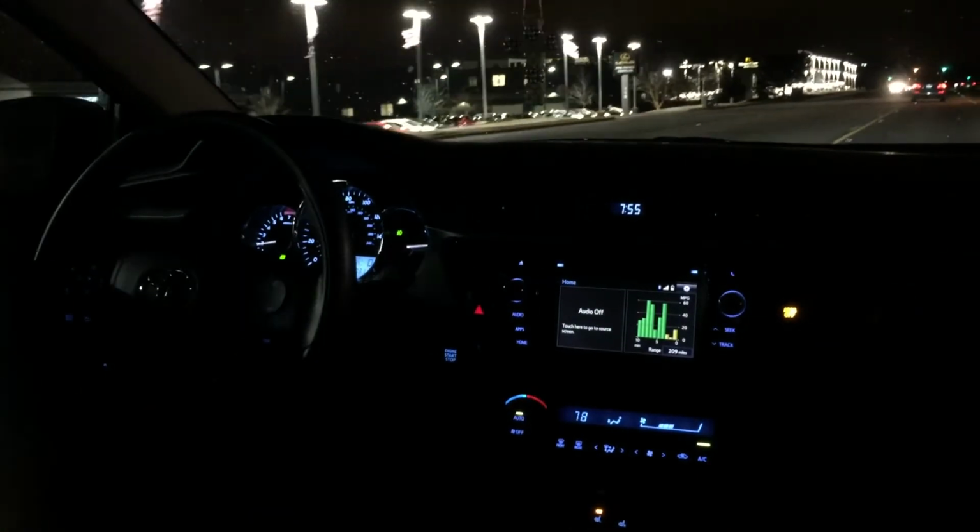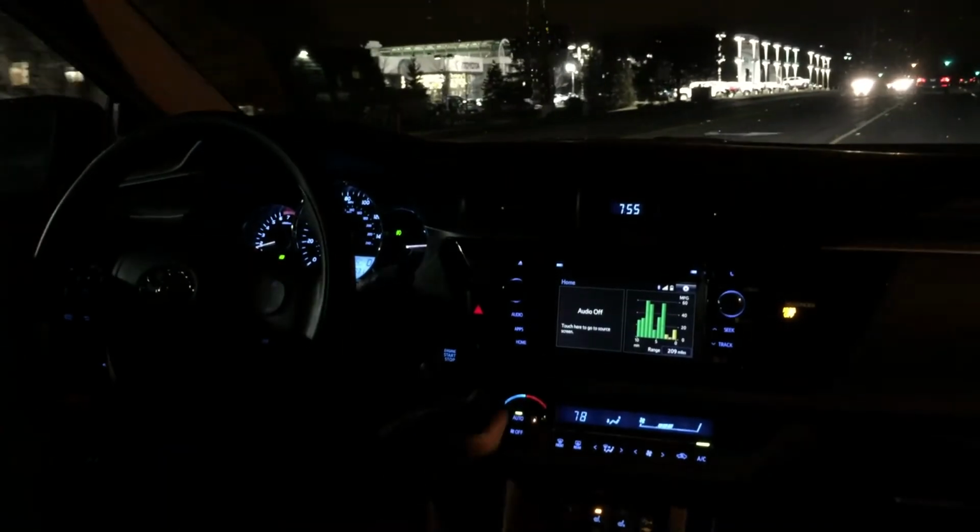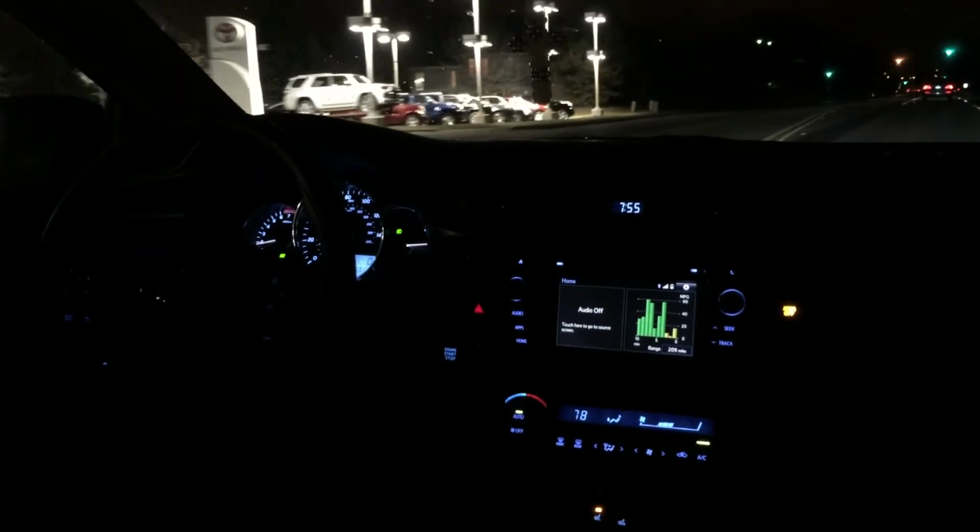Going past the Lexus dealership where we bought our RX 350. Automatic climate control, kicking me back up. My heated seat is already warm. I'll put that to low after a little bit usually. Toyota dealership where we bought this Corolla, a Sienna, all kinds of things.